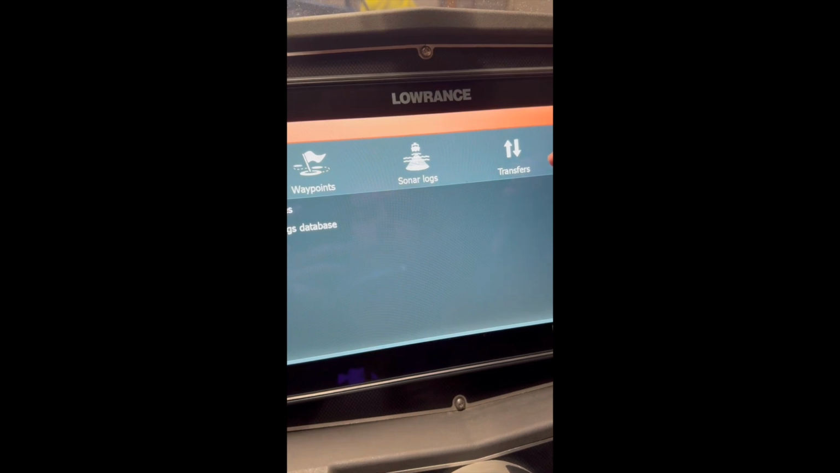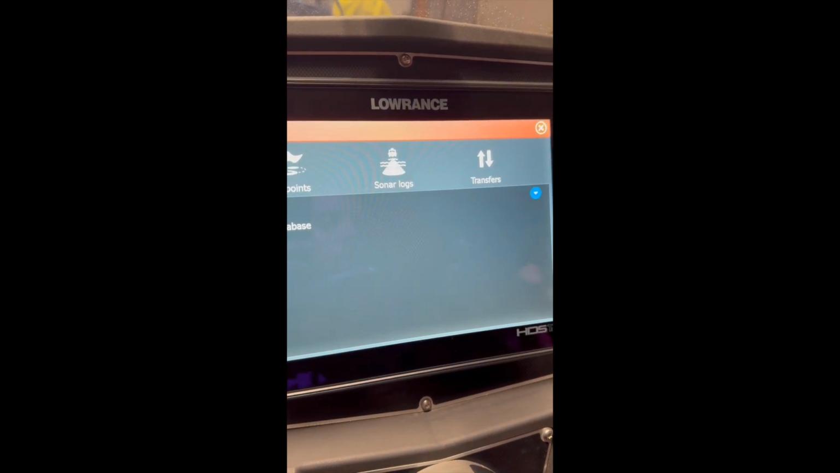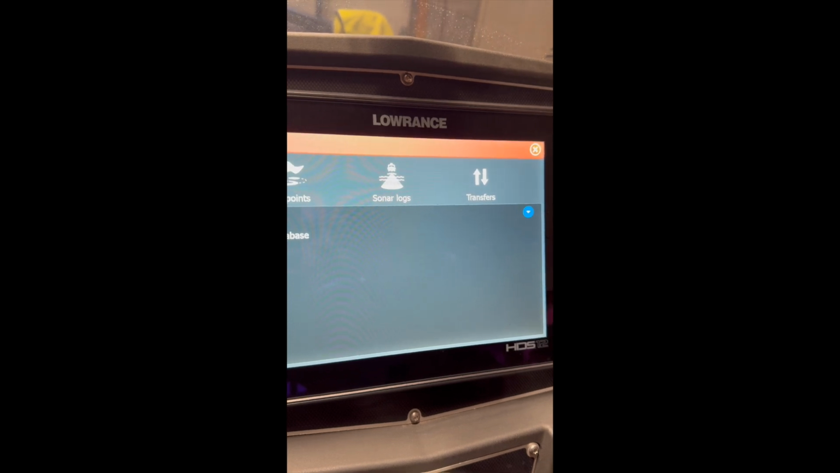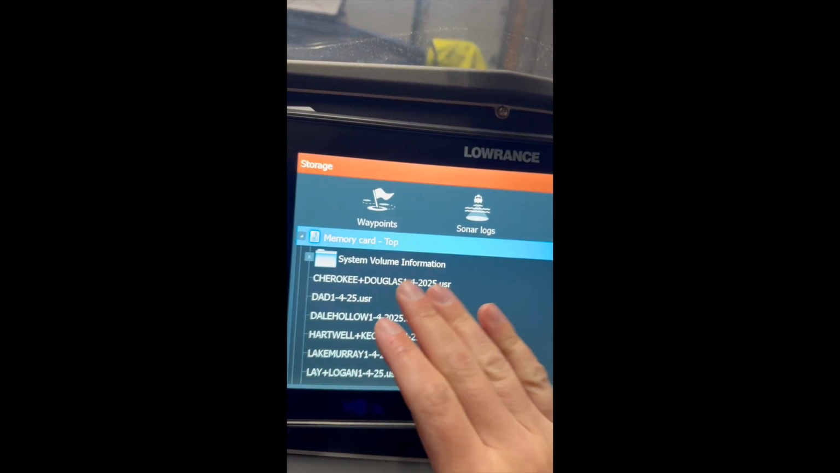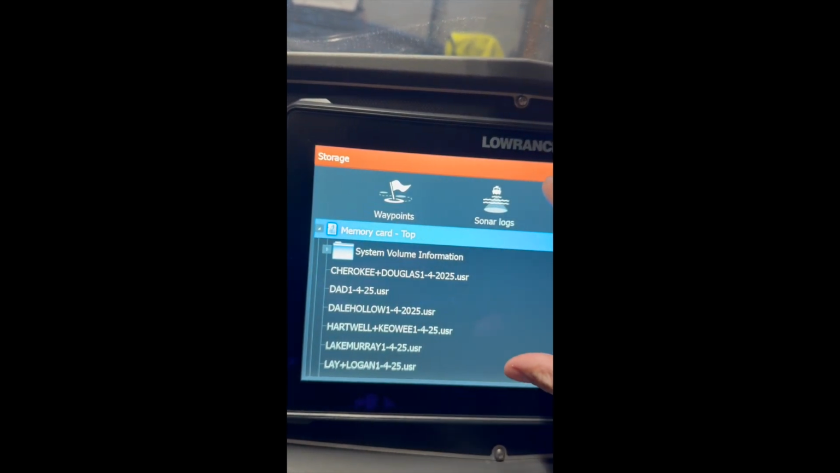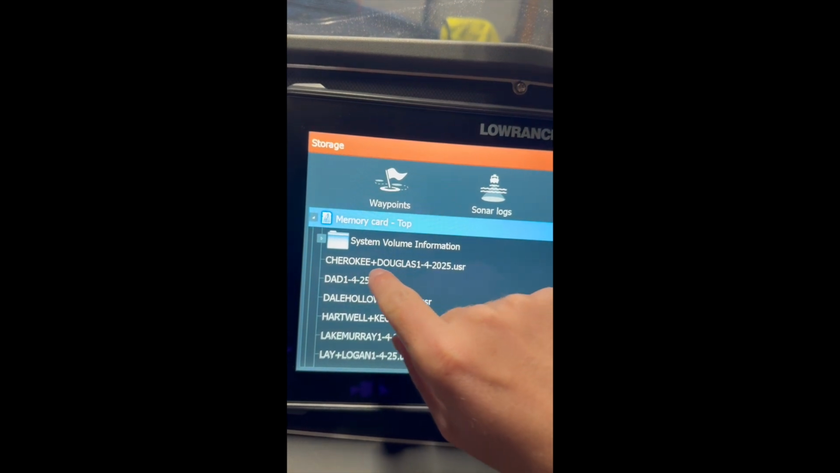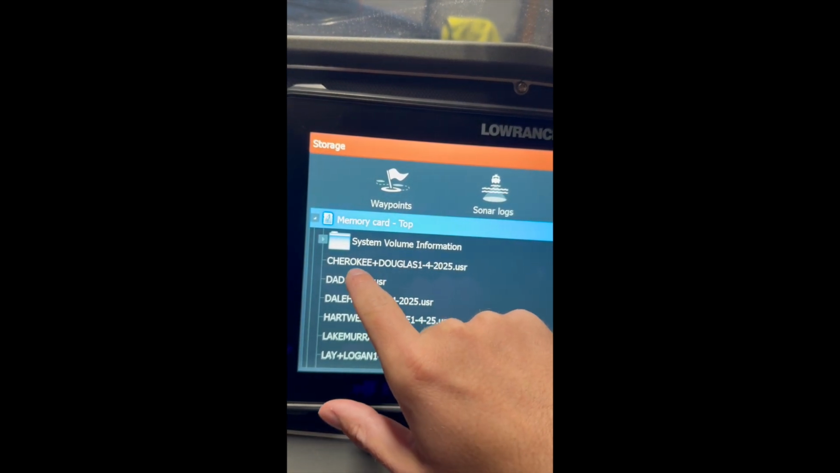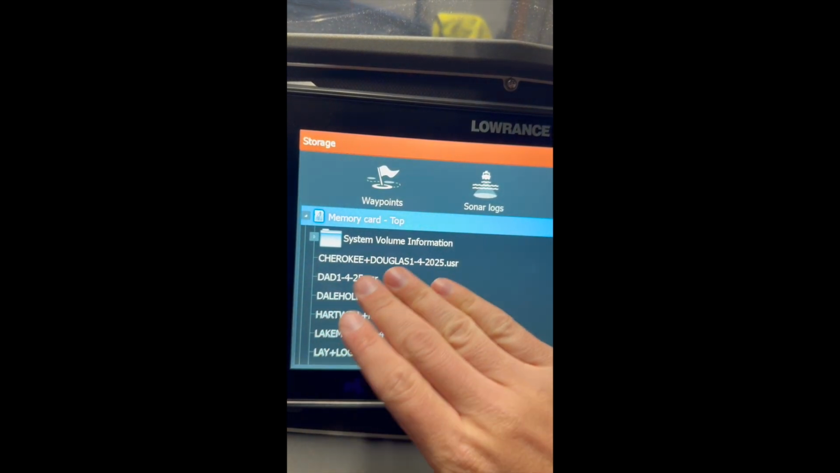Then you have a completely clean graph, right? So then what you'll want to do going forward when you go fishing is put the SD card back in, and you'll see it pop back up. You would download wherever you're going fishing, use it for that week, export the region that you used, and overwrite if you want to. Let's say I went to Cherokee, I would export at the end of it, overwrite this Cherokee and Douglas, change the date, and I would know that I had those waypoints updated.